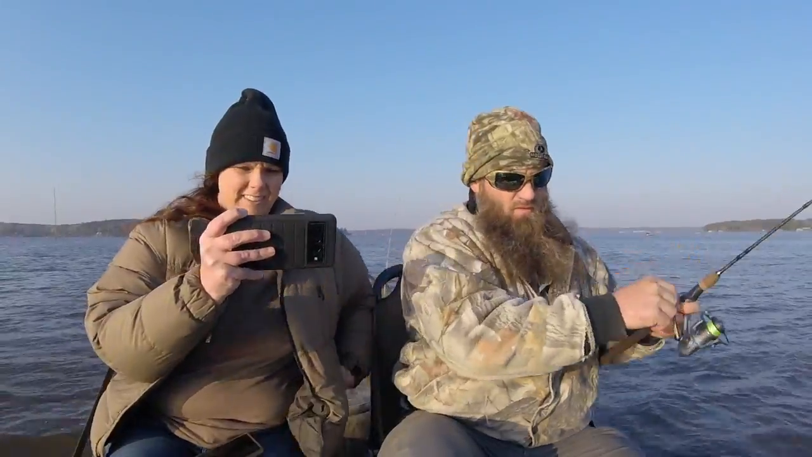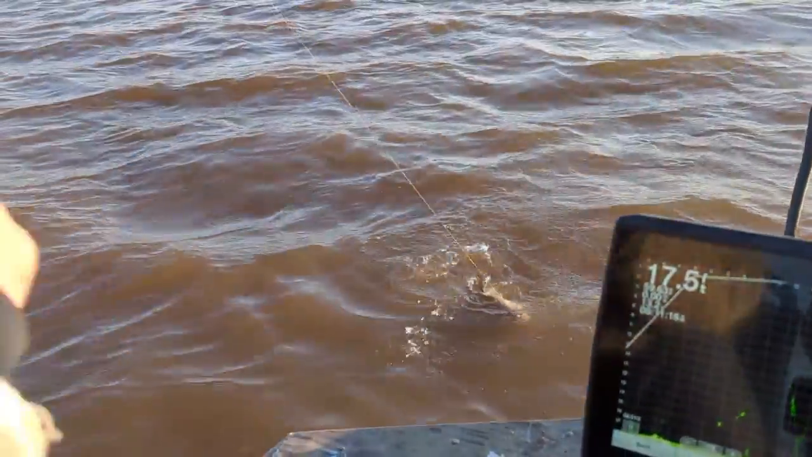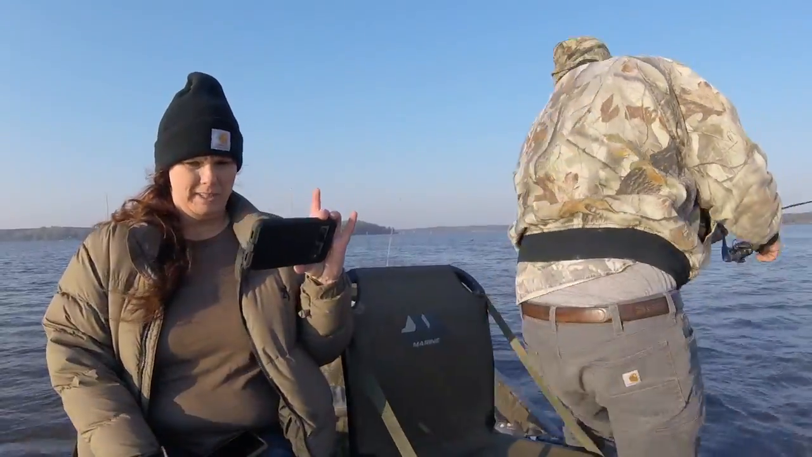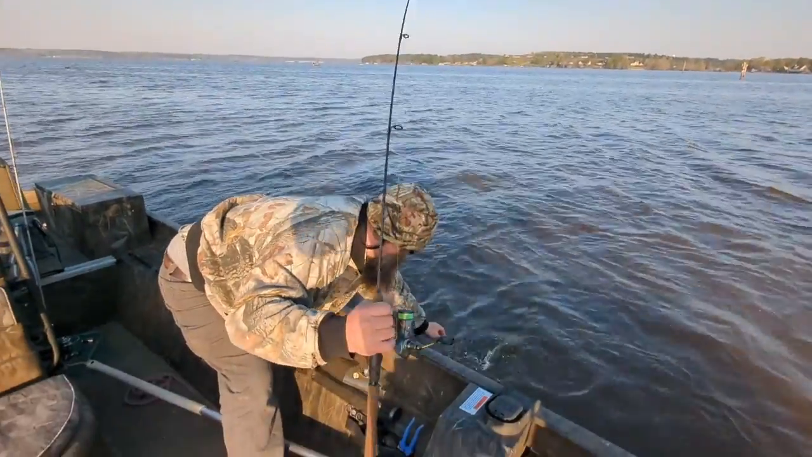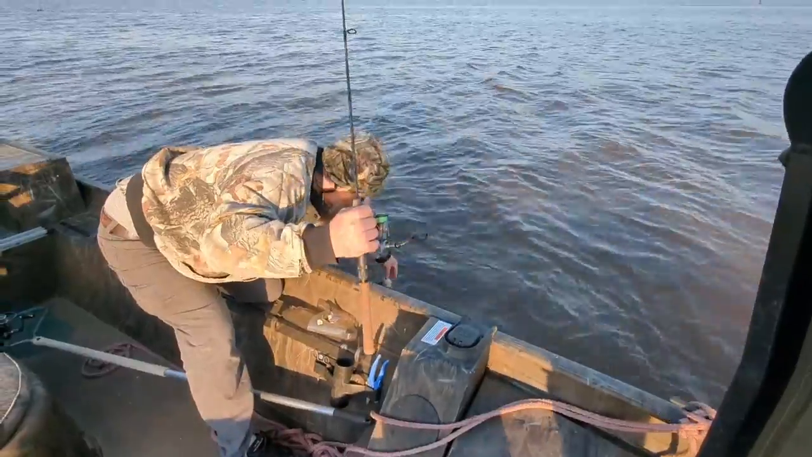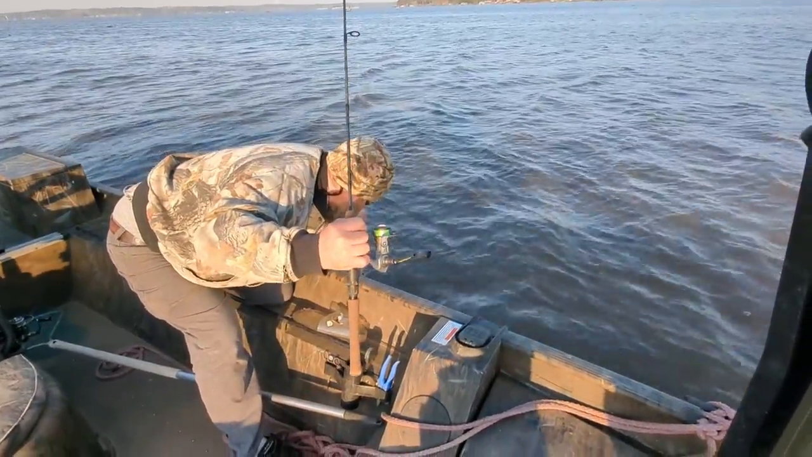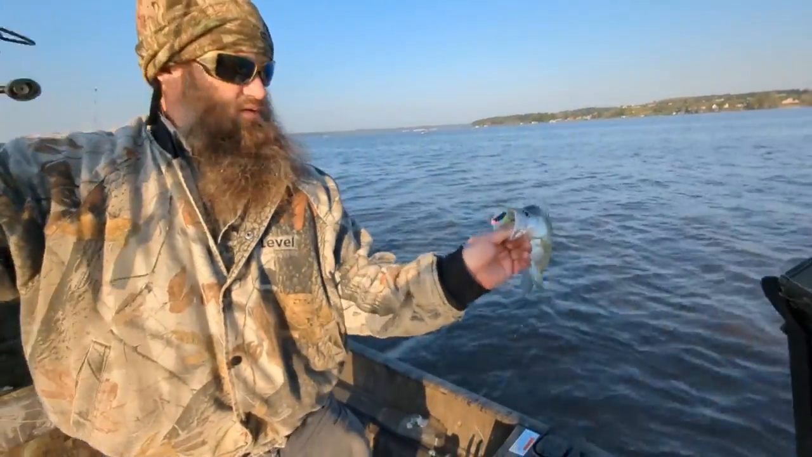Got him. First fish of the day. What a slab, too. Yeah, that other one's... Don't lose it. Be smart. Gonna lose it. Look there, first fish of the day.